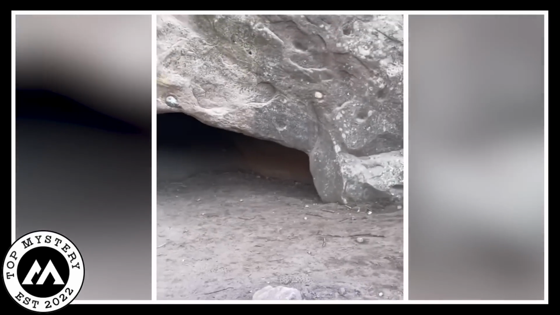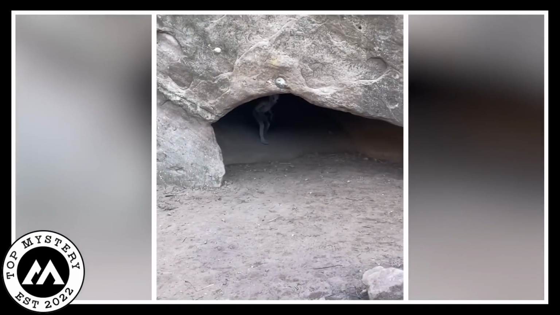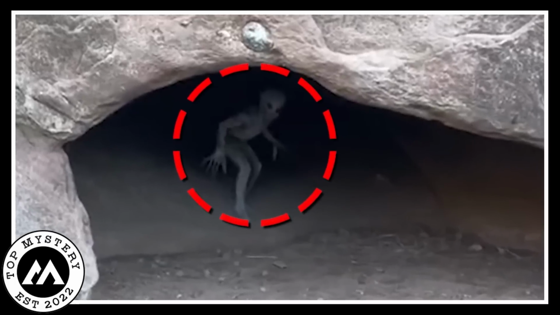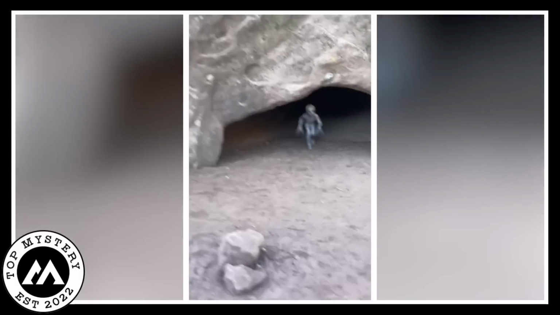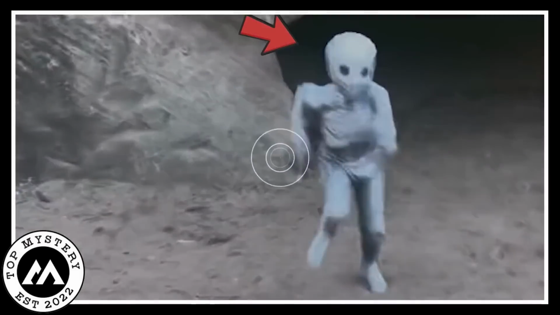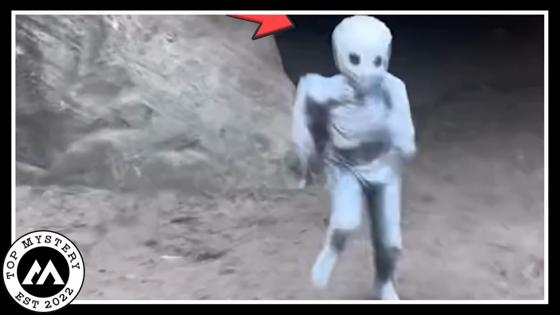Every part of the video showed the creature making its way from the deep cave, making the whole thing even more surreal. Darkness danced on the cave walls, making the mysterious atmosphere even more spooky as the strange nature of the creature became more obvious.